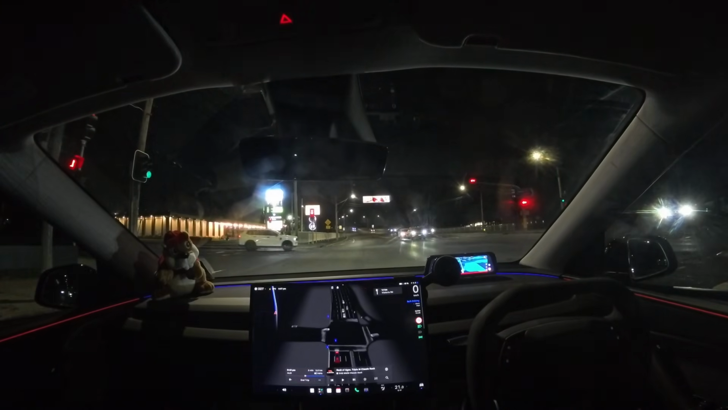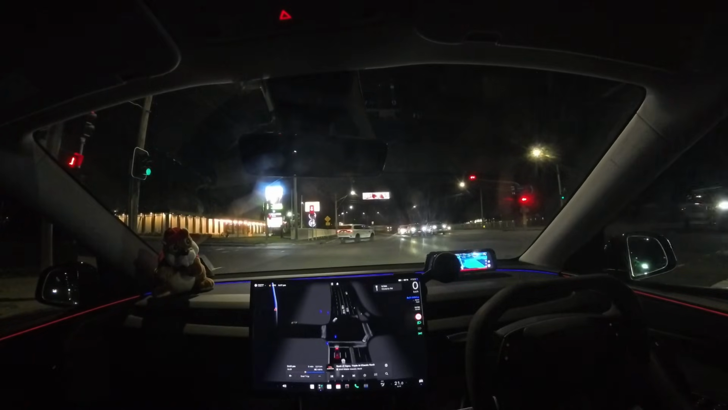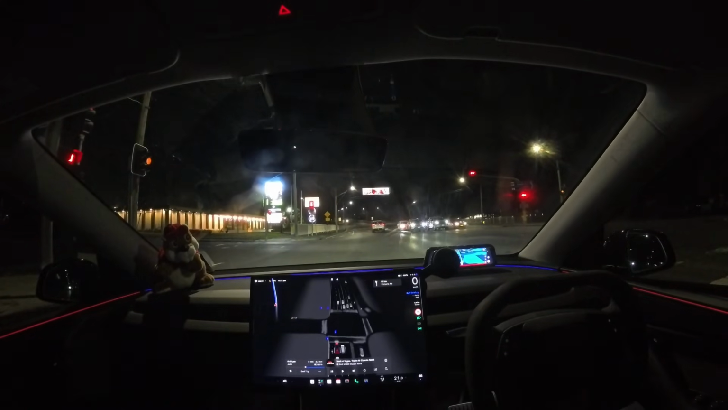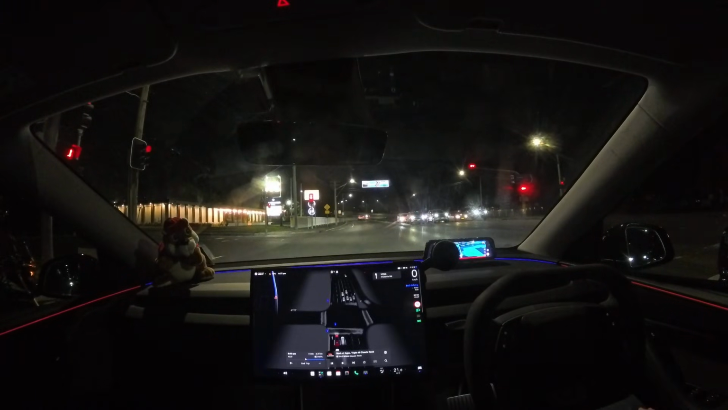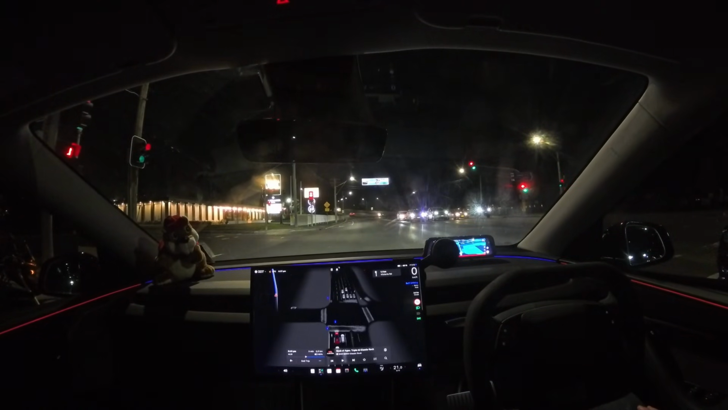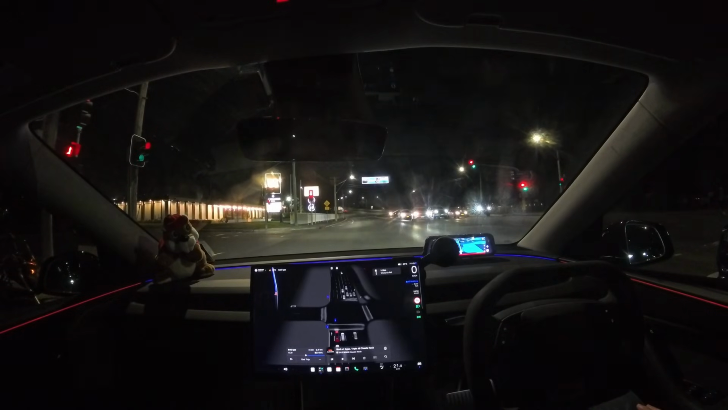So it was going at 80k. Well, it was speeding up to 80k, saw the lights were turning yellow, and it actually slowed down. So well done.